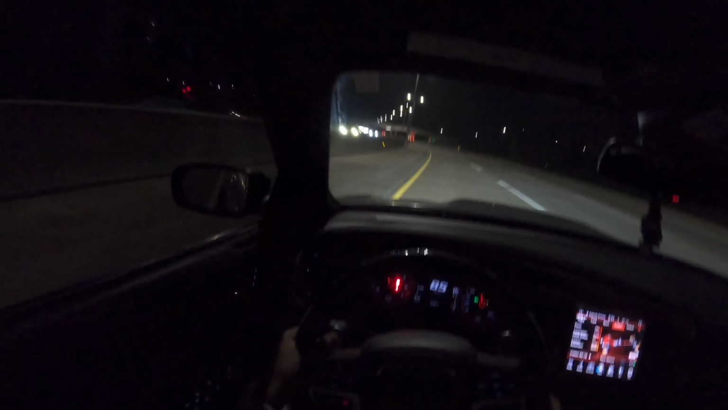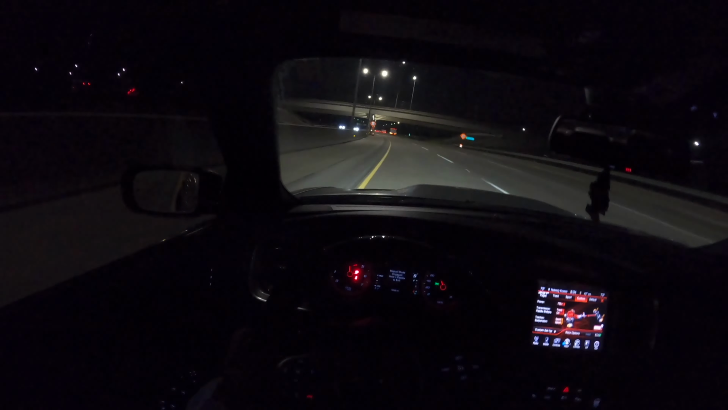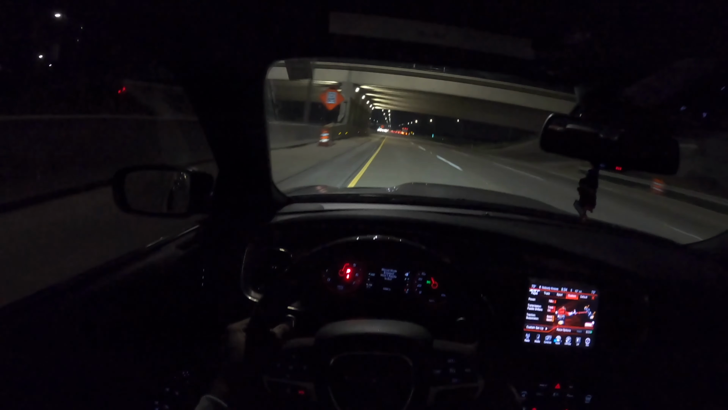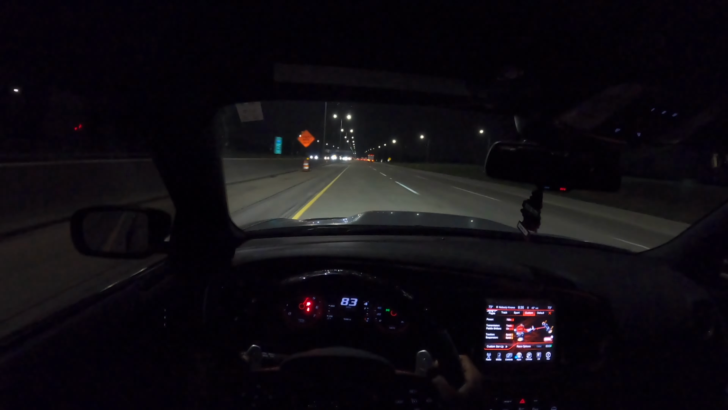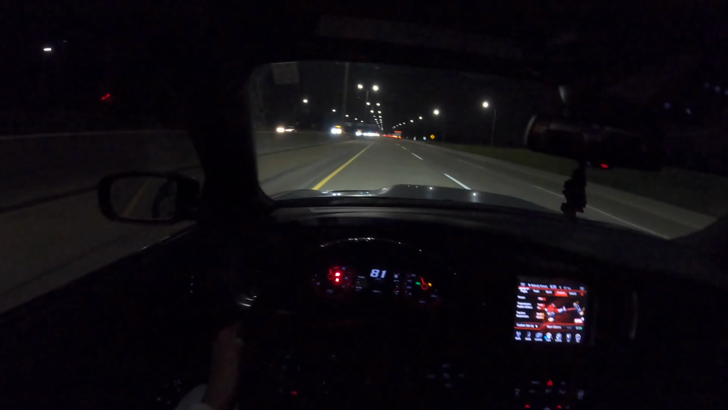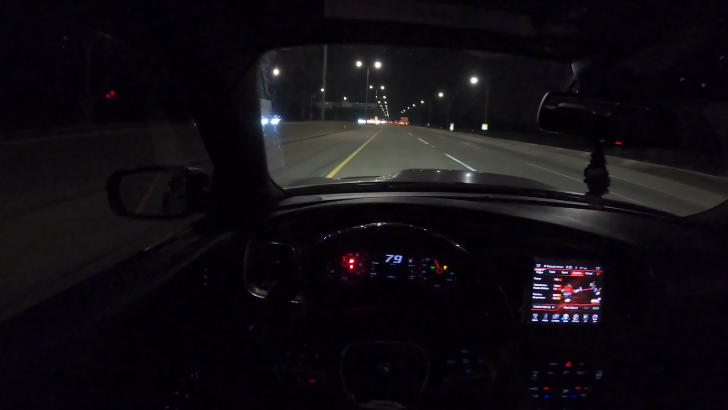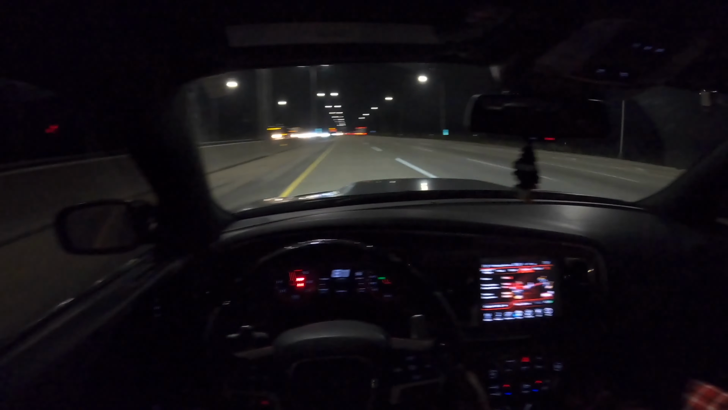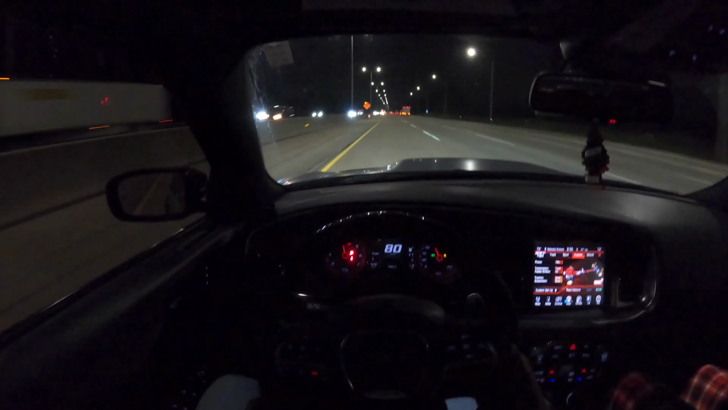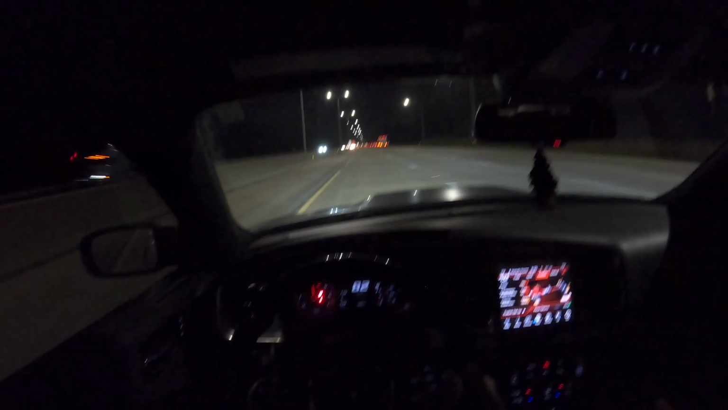BMW truck, don't want it for real. You see what we in. I had to do it. Gotta make this thing scream, you know. Not like usually.